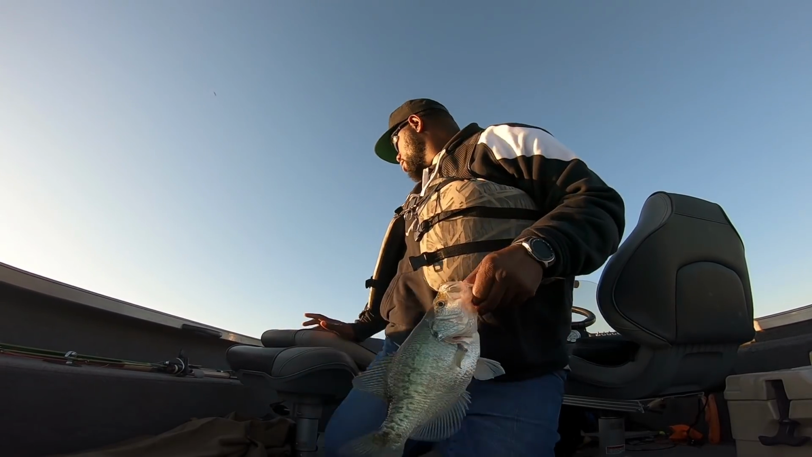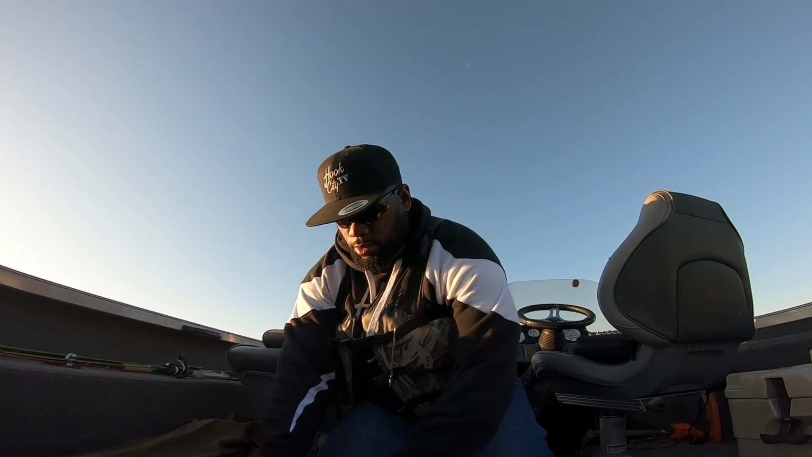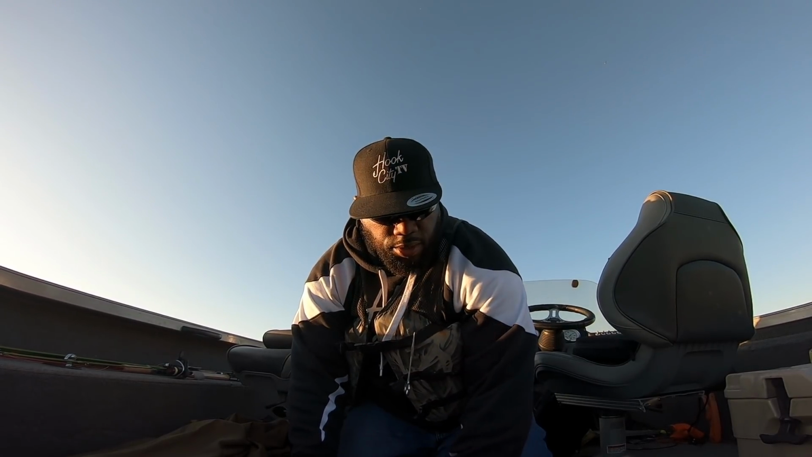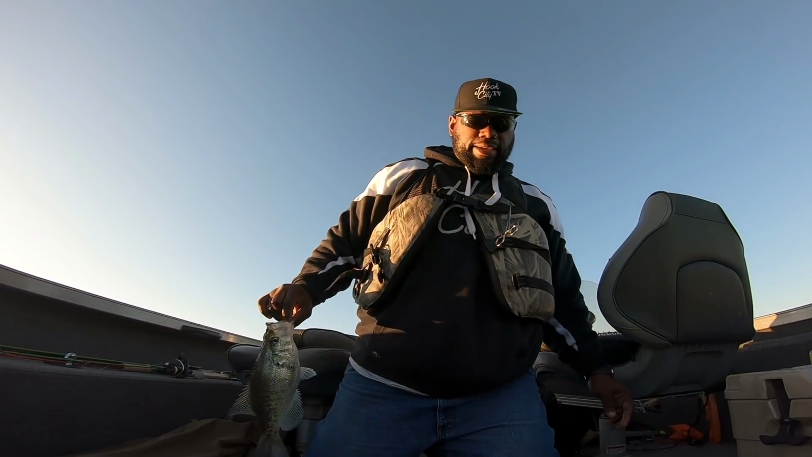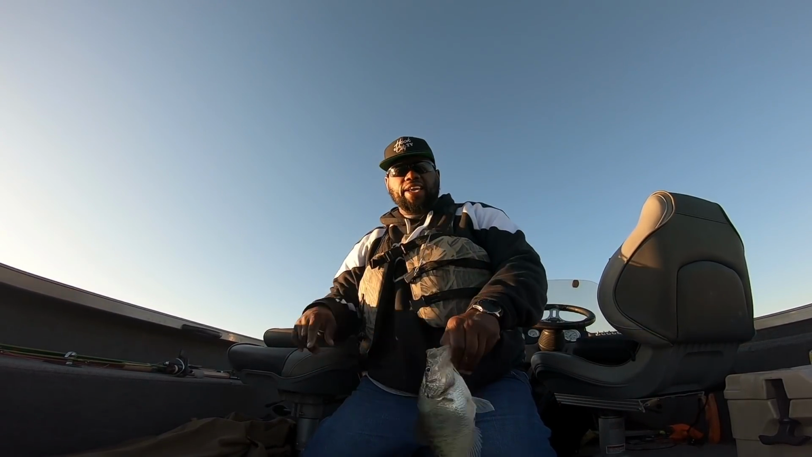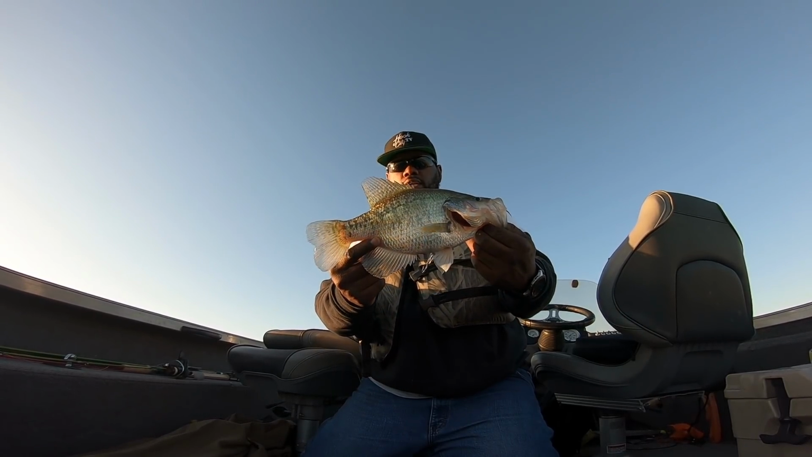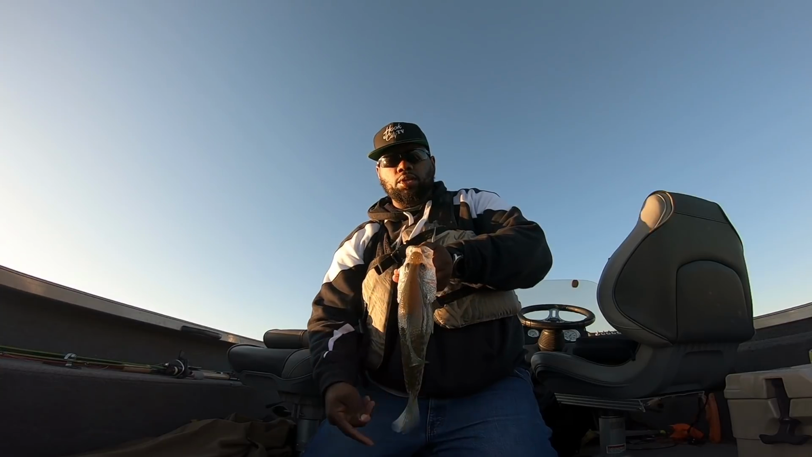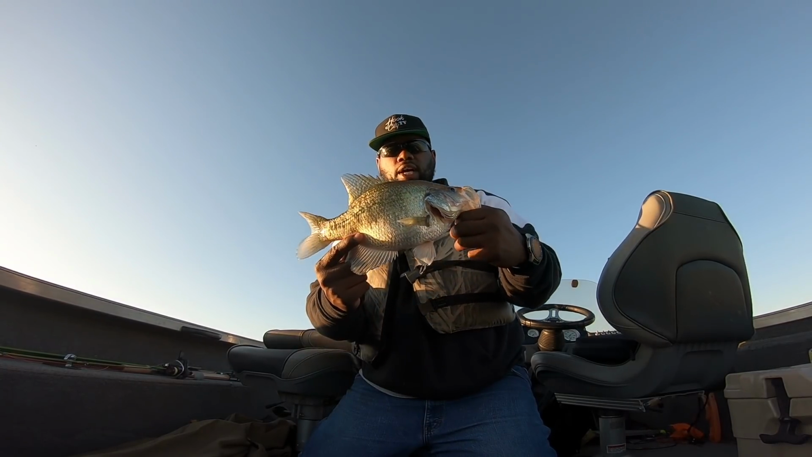13-inch fish or better. Let's see. Put him down, close his mouth, pinch his tail. Oh man, he's like 12 7/8. But that's a really good fish. Almost 13-inch crappie, but look at him, man. That is a quality fish, man. That's definitely a pound fish, I know.